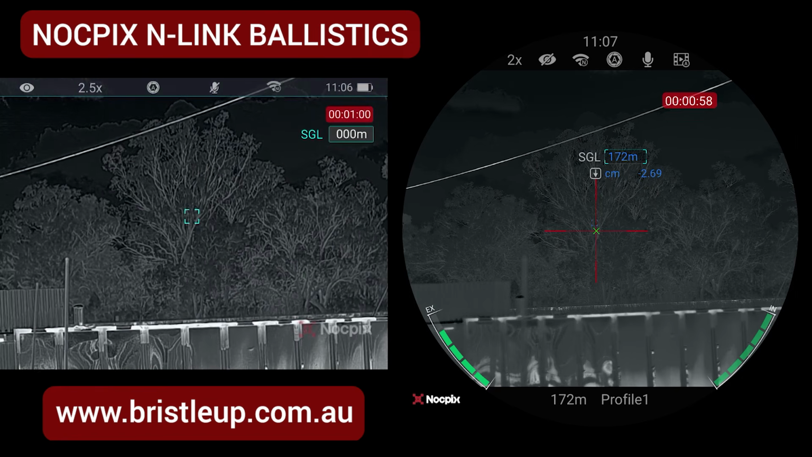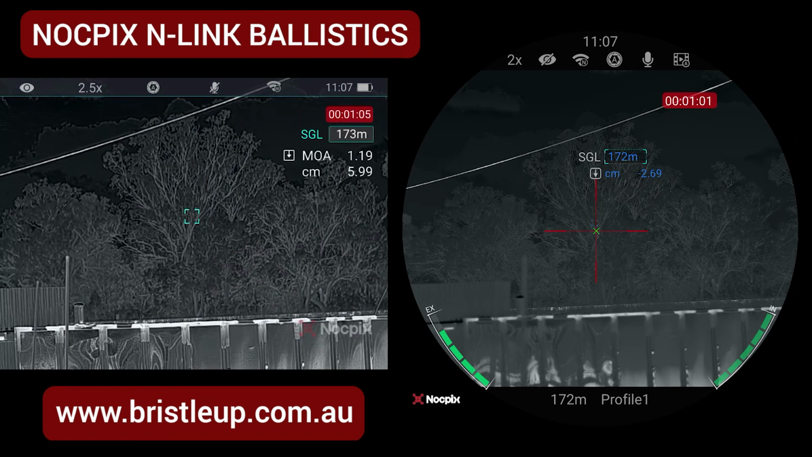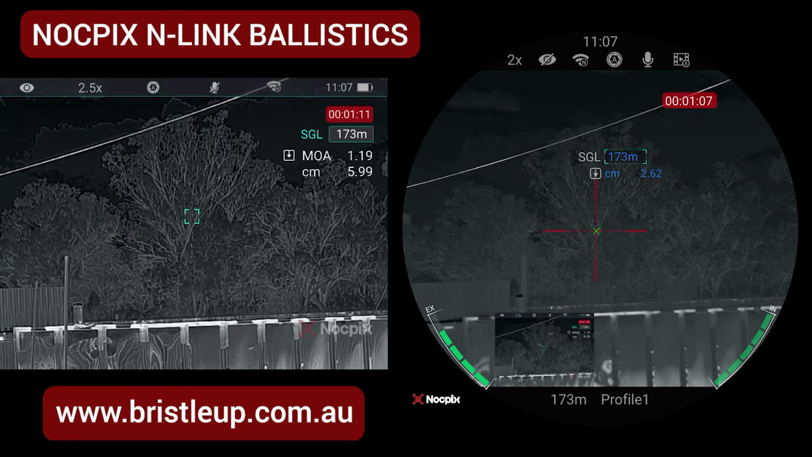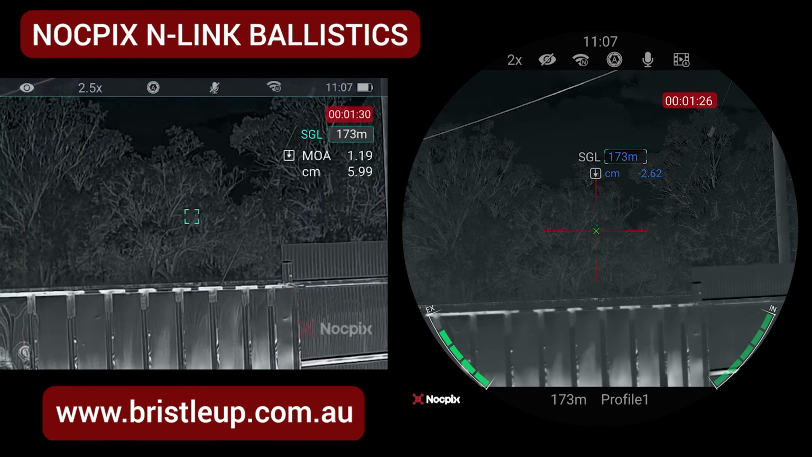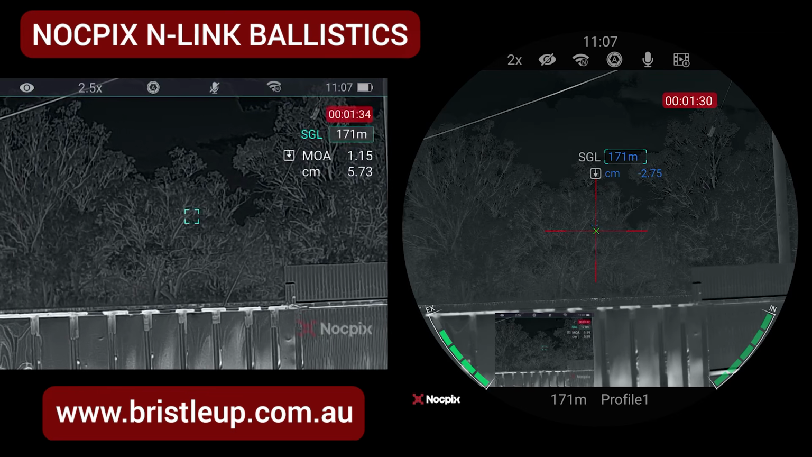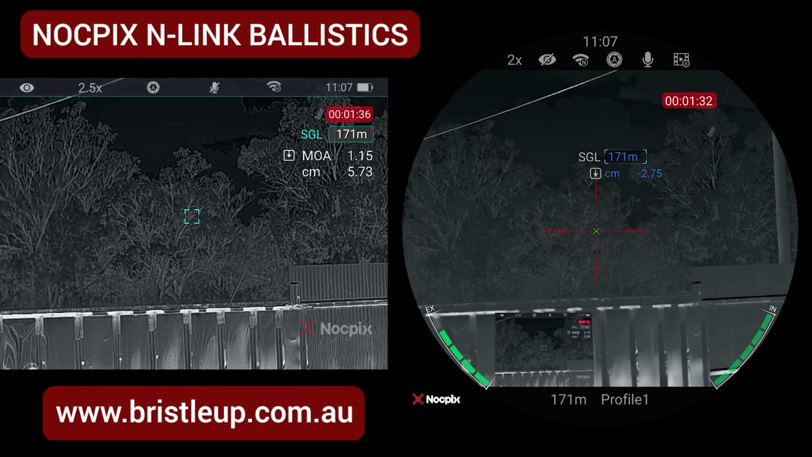Once you've done that, when you do a range find on the monocular, it'll actually automatically send the ballistics information through to the scope. And as you can see, it even gives you a screenshot of what the monocular can see to make sure that you're both looking at the same target.